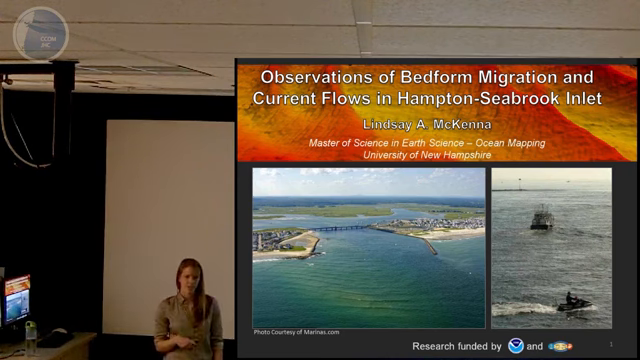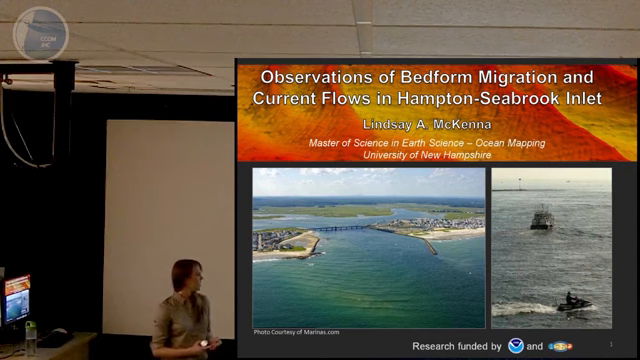I'll be starting today's presentation off with a brief description of the Hampton Seabrook Inlet, and then I'll briefly discuss why we want to study inlets and why they're important. And that'll lead me into my research objectives. Now I'll give you a brief outline of the steps we took to complete this study. Then I'll take a few slides to talk about historical dredging in this inlet.